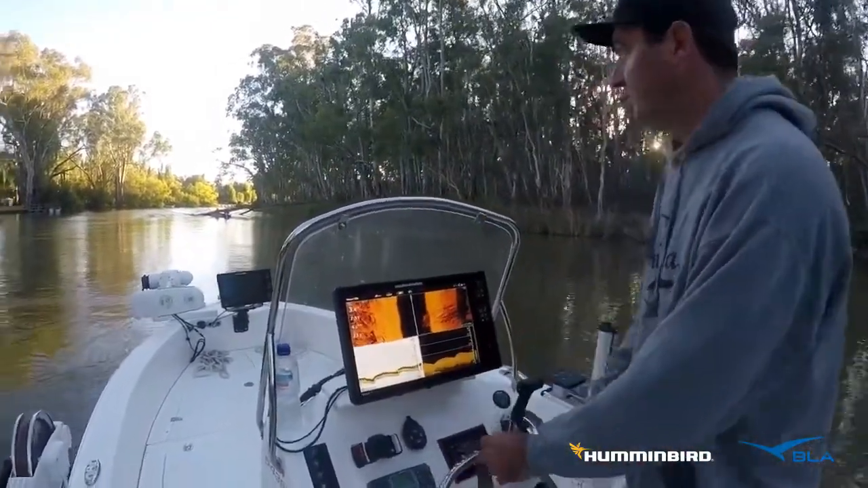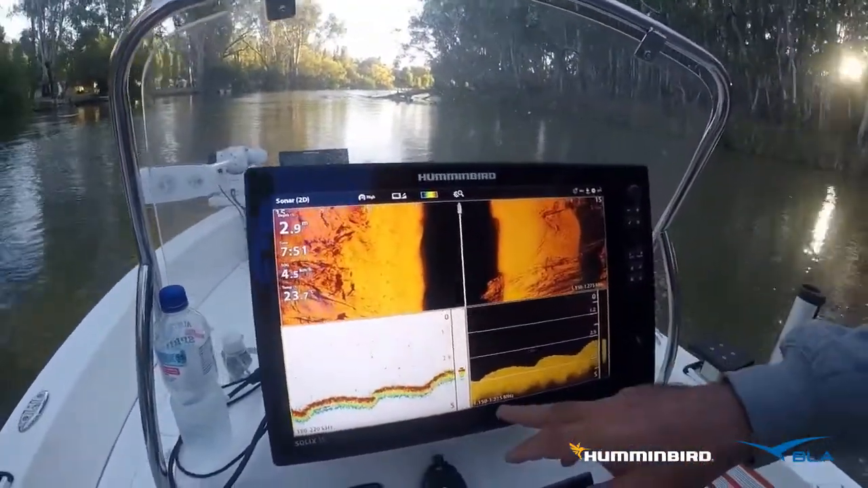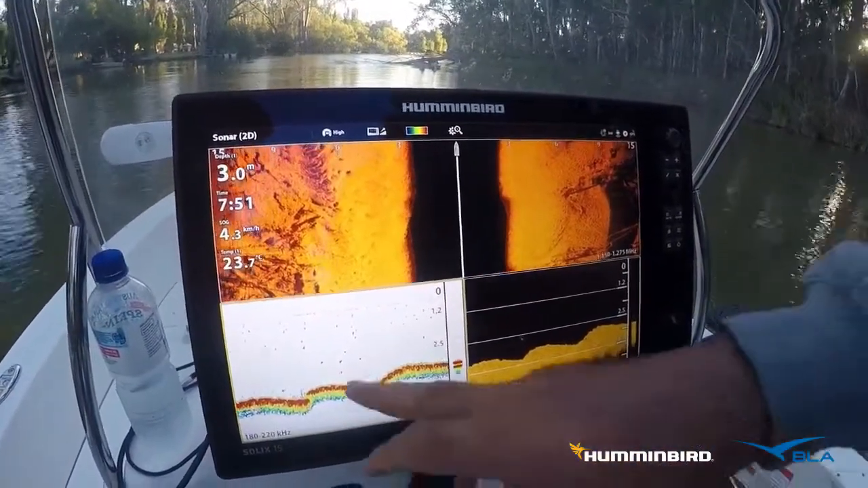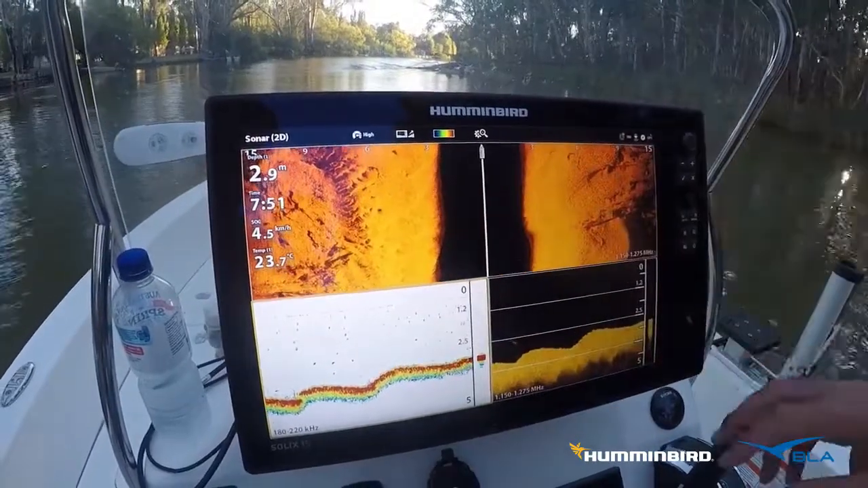If we take a closer look, you can see here we are running our mega imaging on both down and side imaging. We're running high frequency and standard sonar, but we're really not getting awesome detail. We can get a lot better out of this.